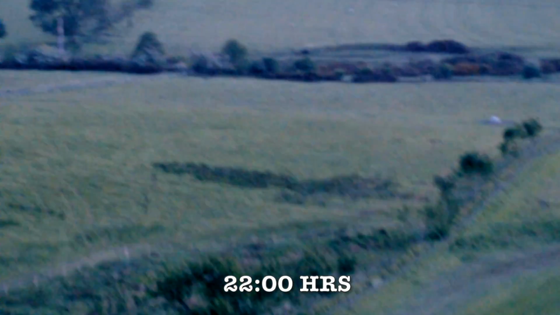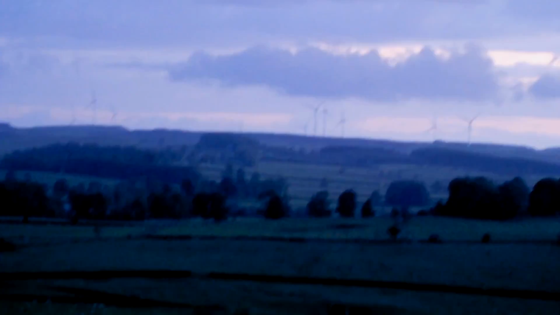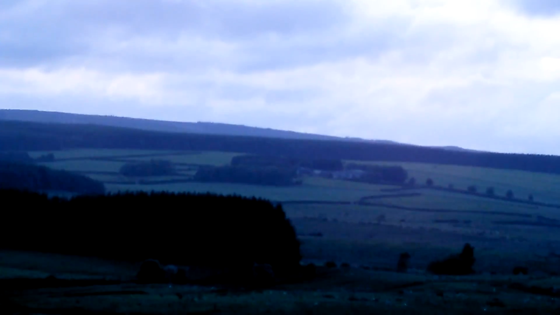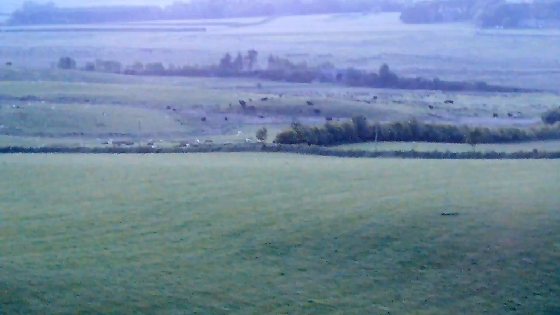Right, well, it's now 10 o'clock at night, and as you can see, this is still picking up really well. It looks like daylight when you look down to the fields. By the naked eye, it isn't. Okay, and you can see quite a good distance. There you go. We've got a light in the distance. Picking that up lovely. Yeah, the closer you get, the lighter it gets.